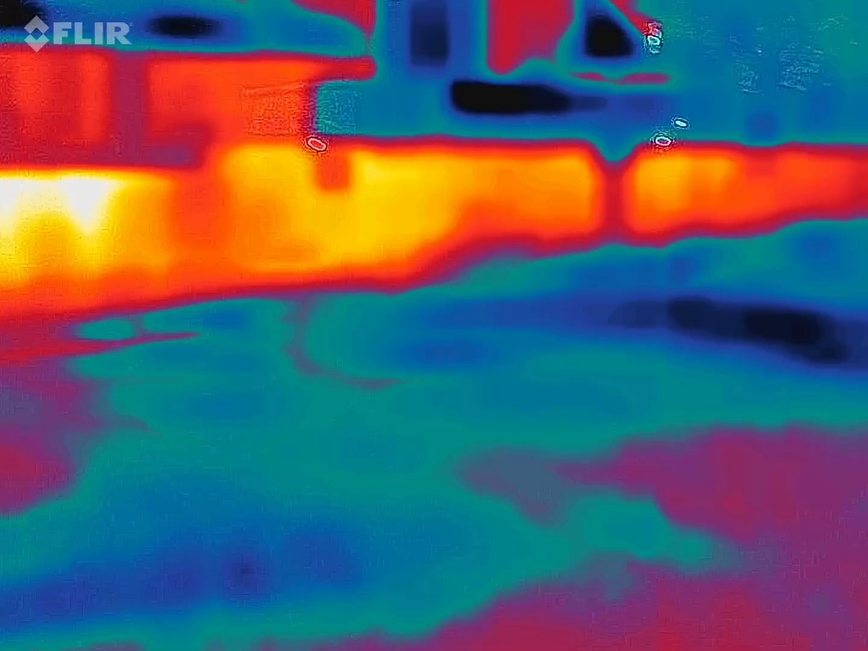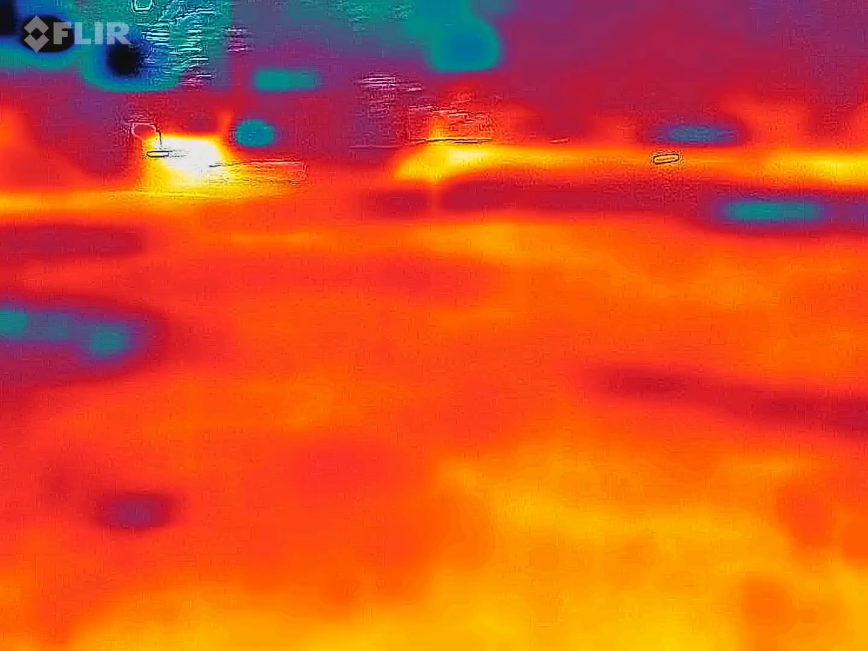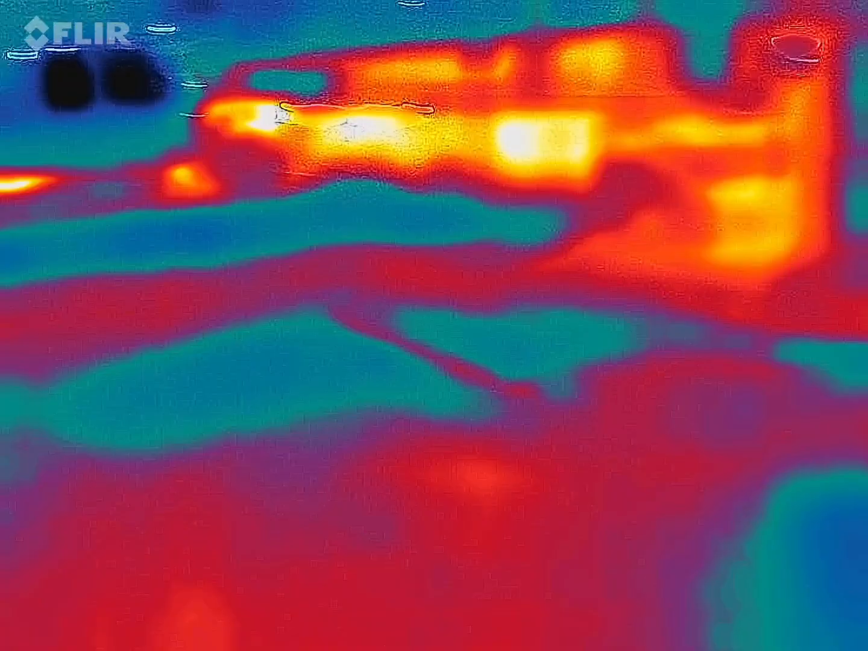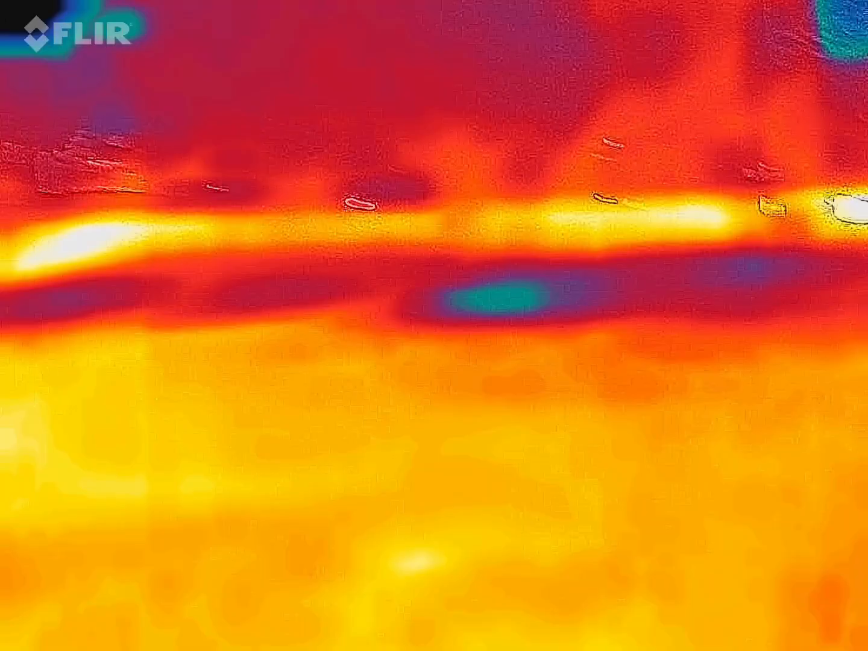Move around a little more. Let's go on the other side of this truck. You said I have to be close to the truck. Well, we can go to the other side of it. 20. You heard 20? I think so. Something that sounded like 20.